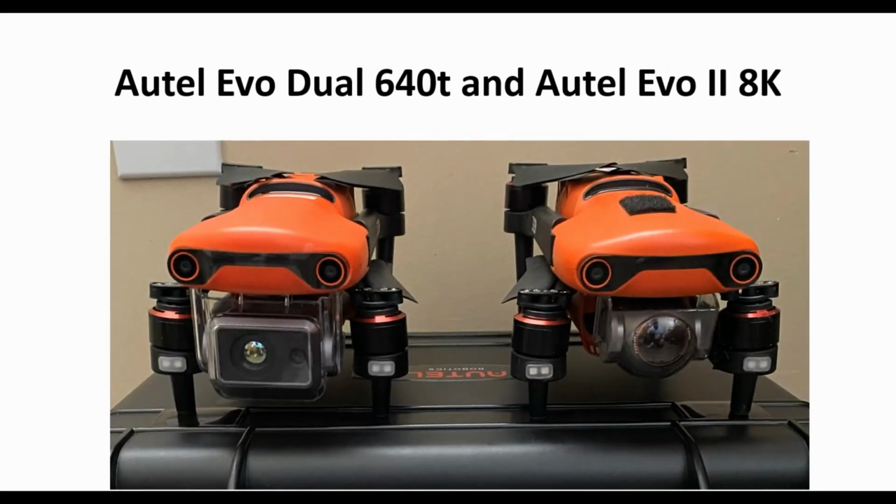The smart controller I'm going to be focused on is the version 2, and it actually goes with my version 2 of the Autel Evo Dual 640T. The difference between the 640T and the Autel Evo 2 8K is the thermal camera. The thermal camera we're going to explore in just a bit, but other than that, both of these drones shoot in 8K, which is kind of cool. It makes things simpler and easier, so there's not a whole lot of change there.